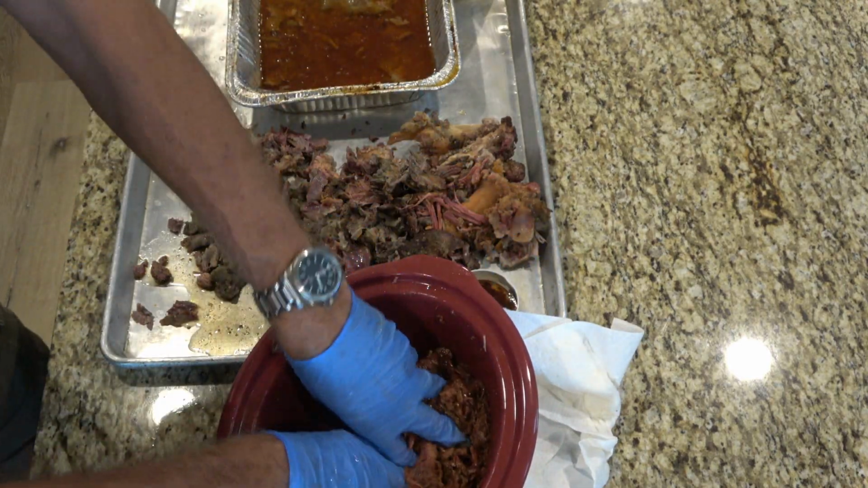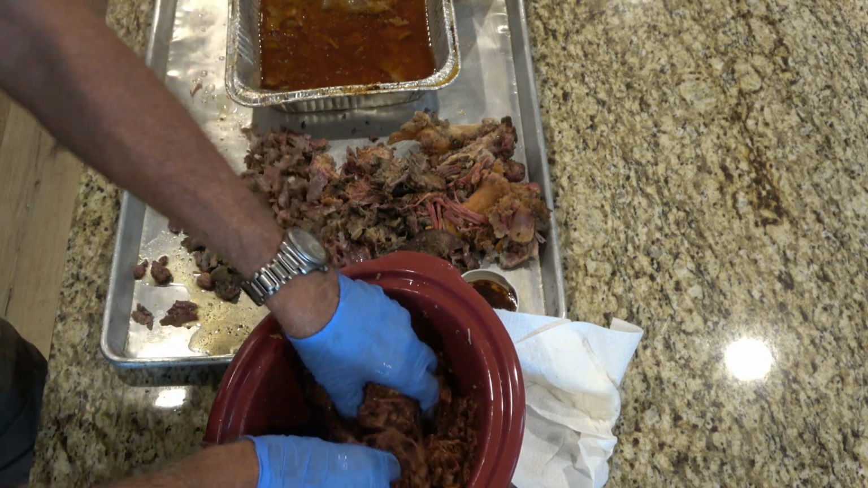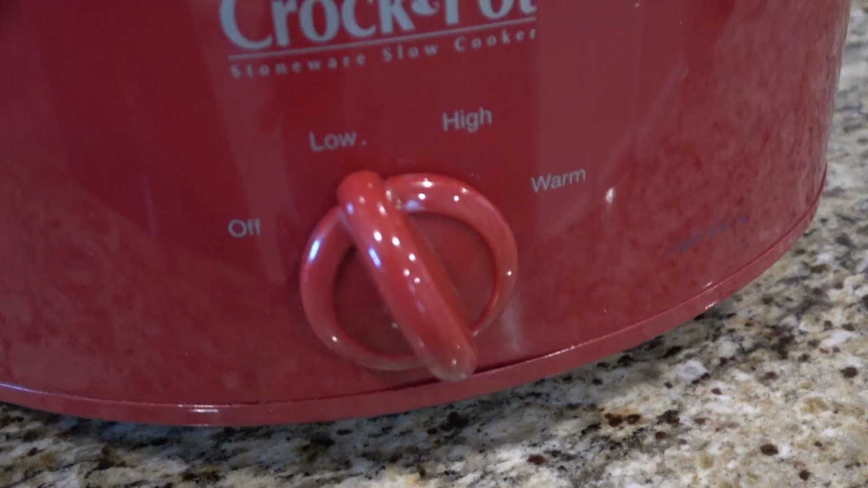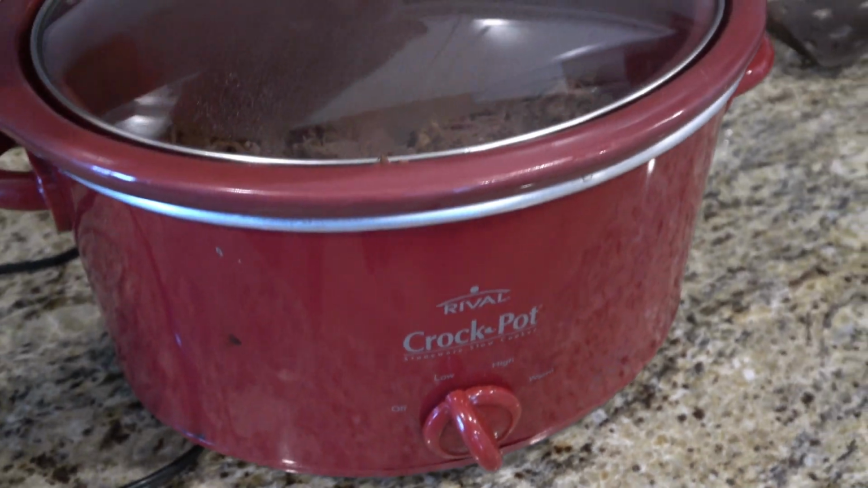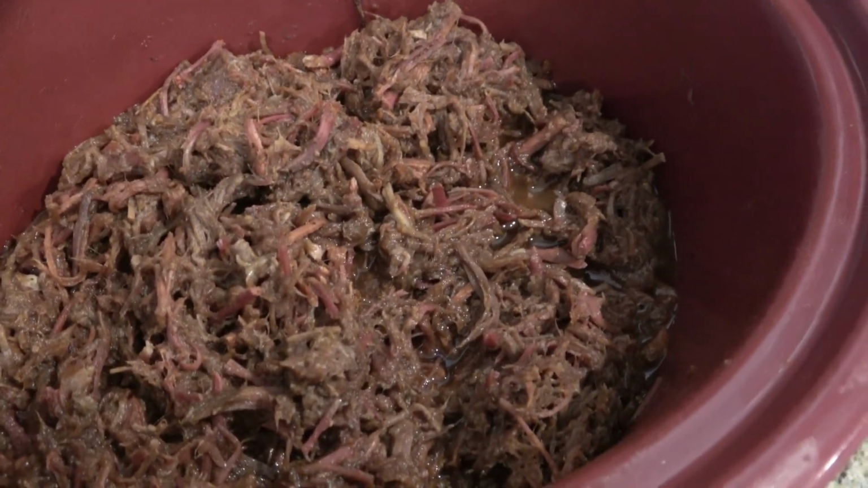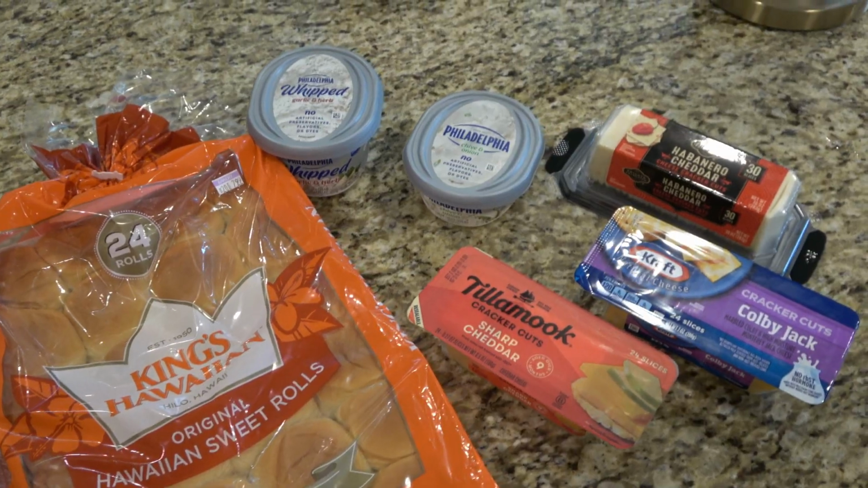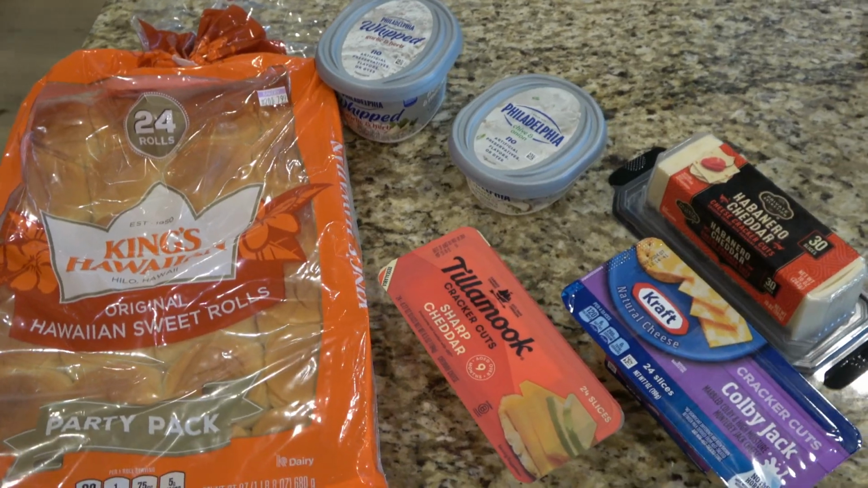Well, once we got all our pork pulled, we added our favorite barbecue sauce, put it in a crock pot, mixed it all up very well, put it on low, let her go slow for a little bit, then we kicked her down to warm, and then we proceeded to get out all of the stuff to make sliders, and give this recipe a try, folks.